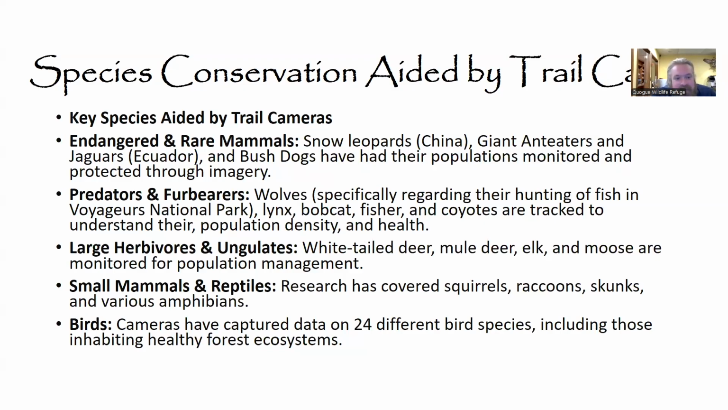Some additional species, even in the United States, wolves, and a lot of these wolves have been released as part of repopulation projects in numerous national parks. Lynx, bobcat, fisher, and coyotes are also tracked to understand their population density, as well as the health of these creatures and the ecosystem around them as they're being reintroduced or monitored.